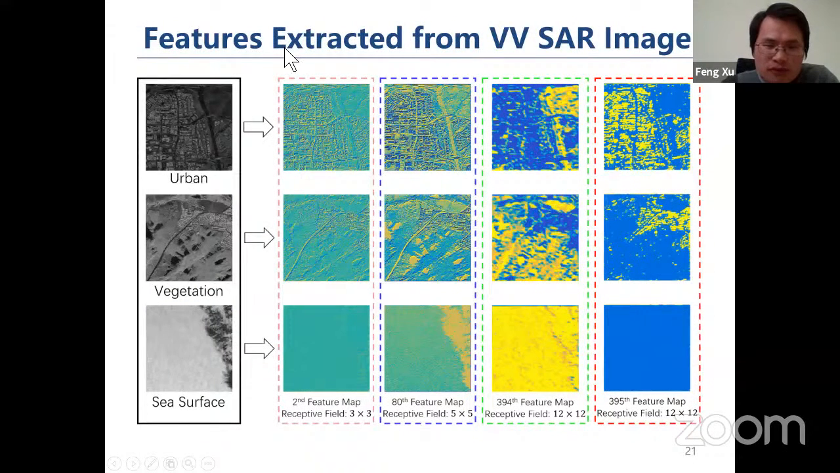This figure shows the features that are extracted from a single channel VV-pol SAR image.